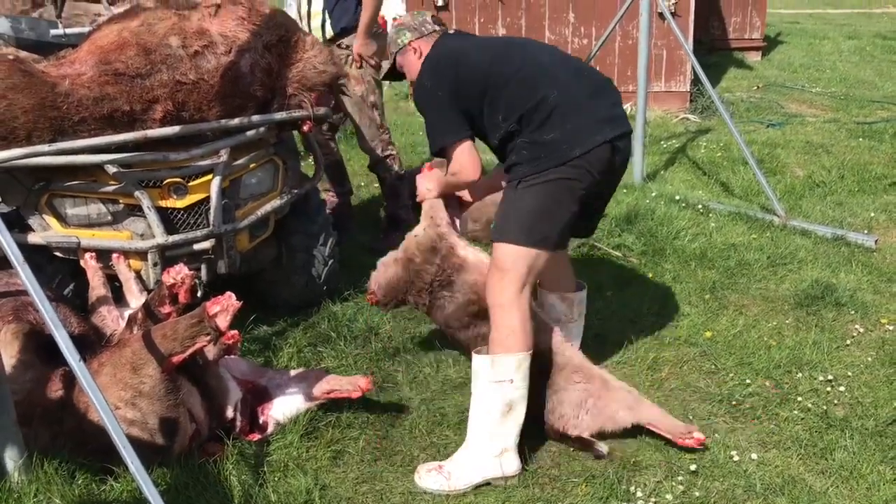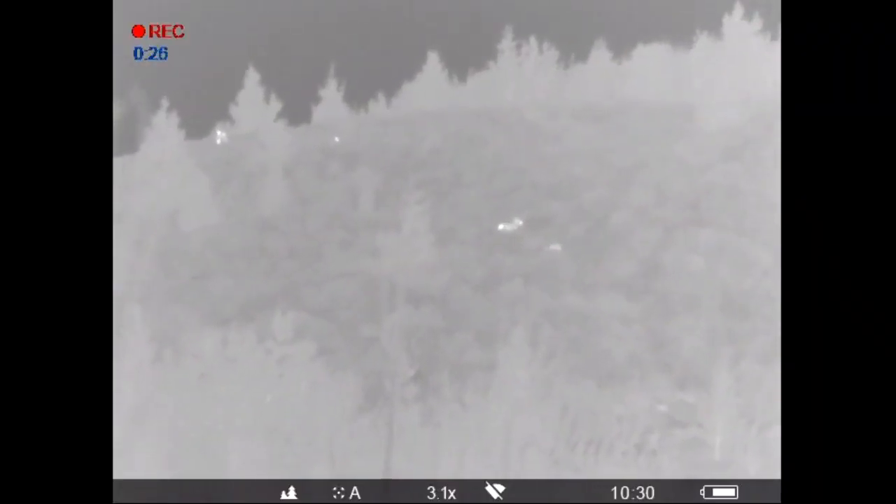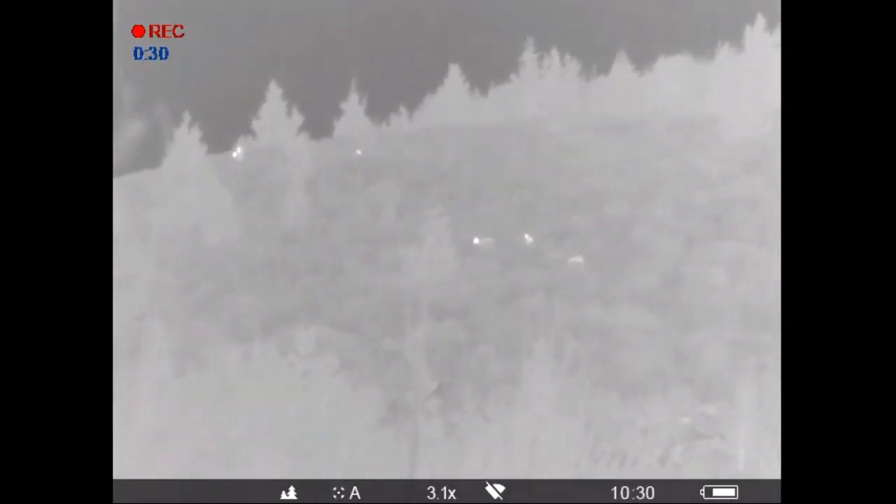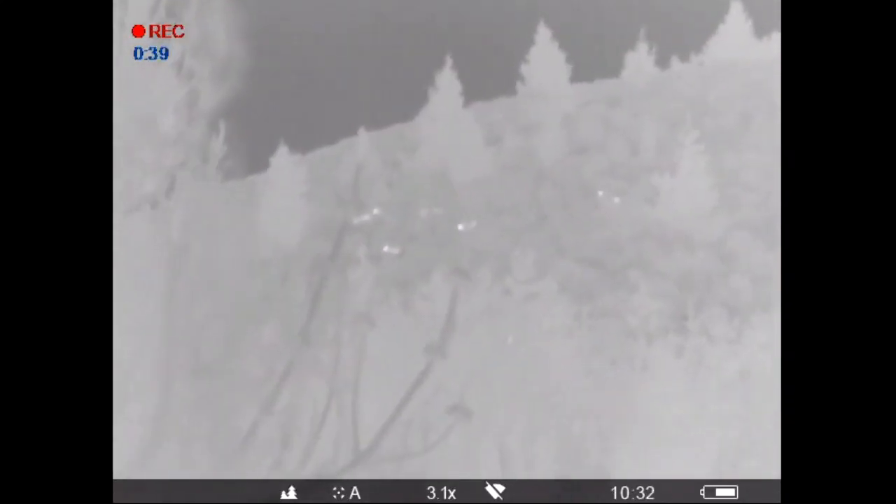Now certainly overall the Pulsar thermal imager made that very achievable. There were just animals that we would not have seen or would have struggled to have seen without this. It really is a phenomenal tool. Especially in big country like this in Southland. Okay, you can still hunt old-fashioned if you like, but this does give you an edge when you're covering huge areas.